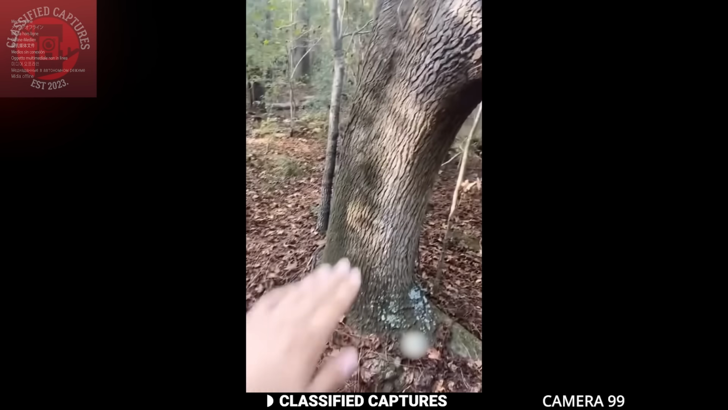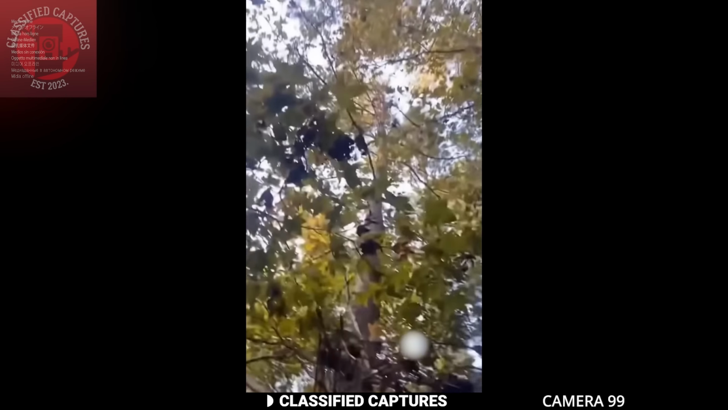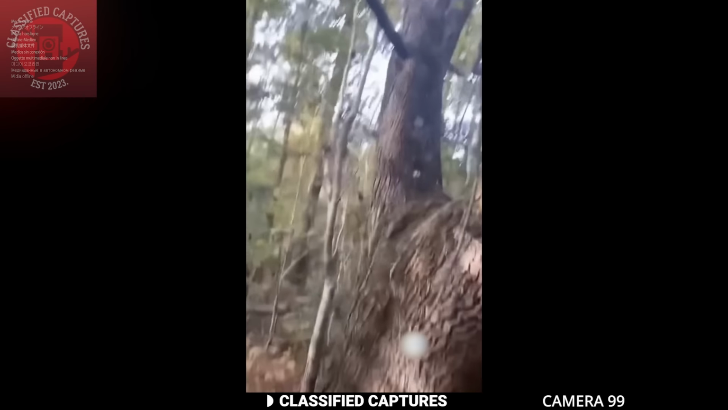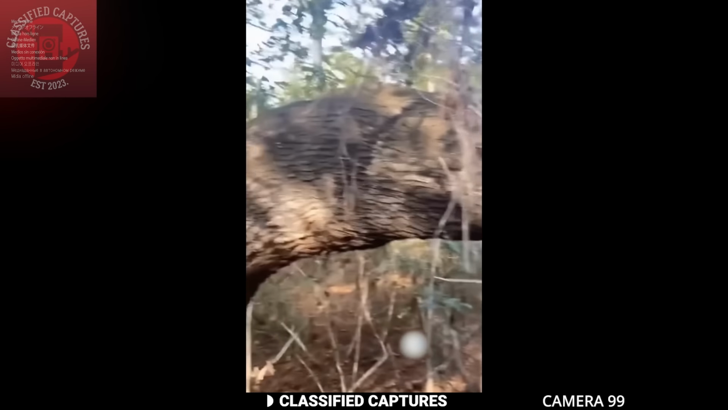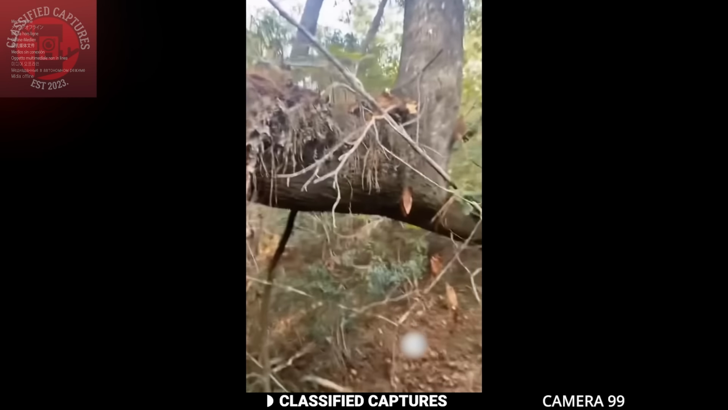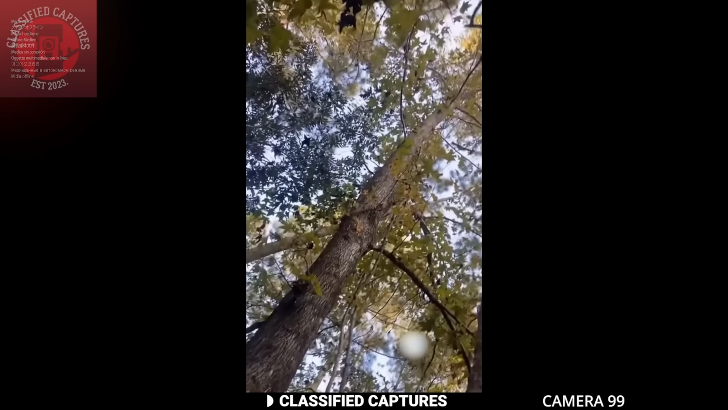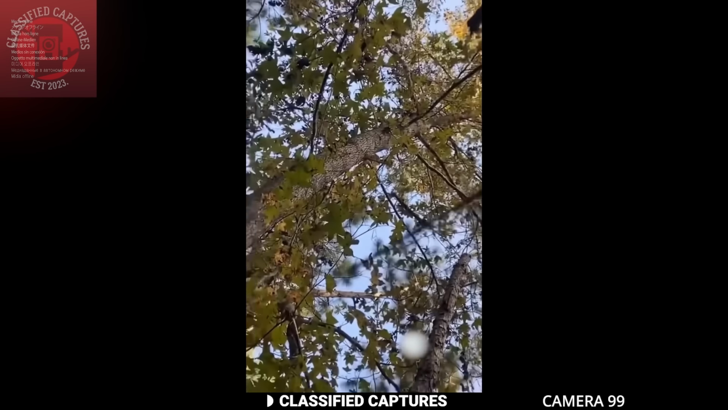A man came across a truly fascinating tree while walking through his property, and honestly, it's one of the moments where nature just leaves you in awe. The tree was massive, its trunk firmly rooted deep into the soil. But what made it so unique was that on one side of the tree, there was this thick branch, though calling it a branch, well, might be an understatement. It was like a whole other tree sprouting out of the main one.